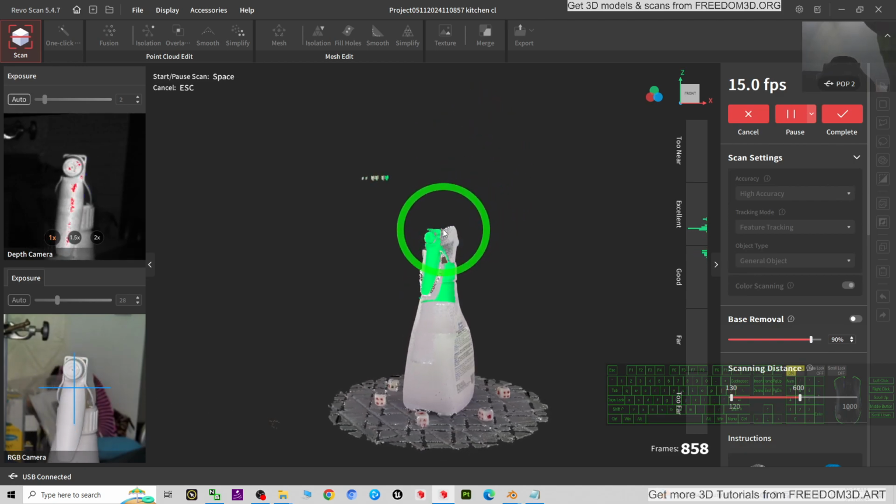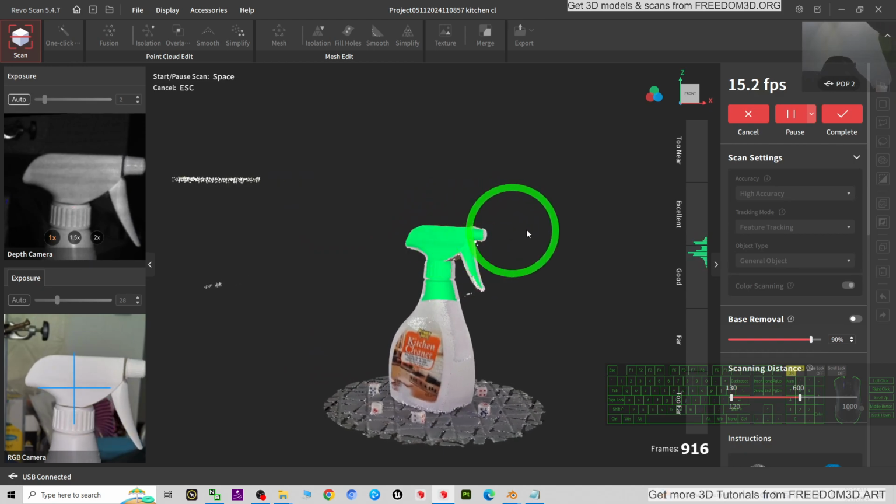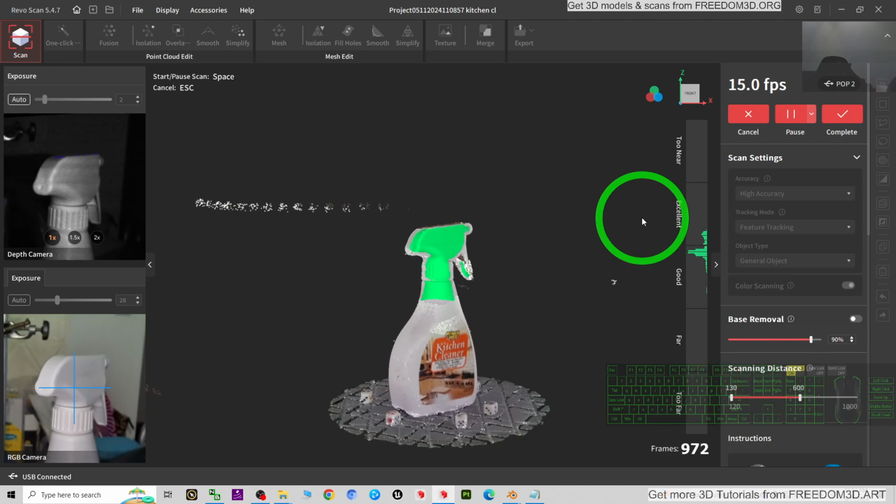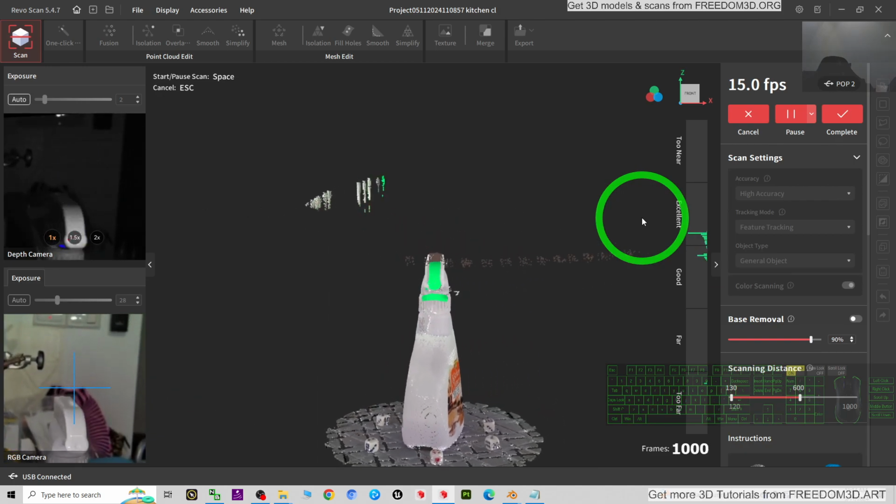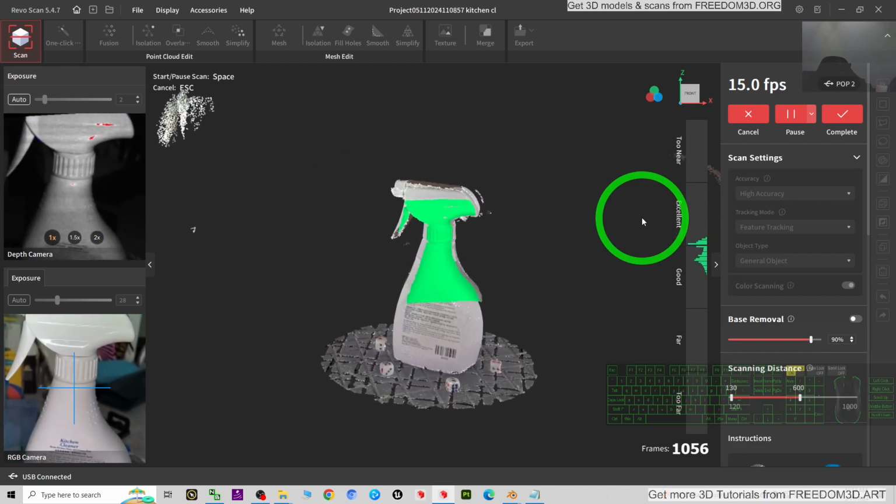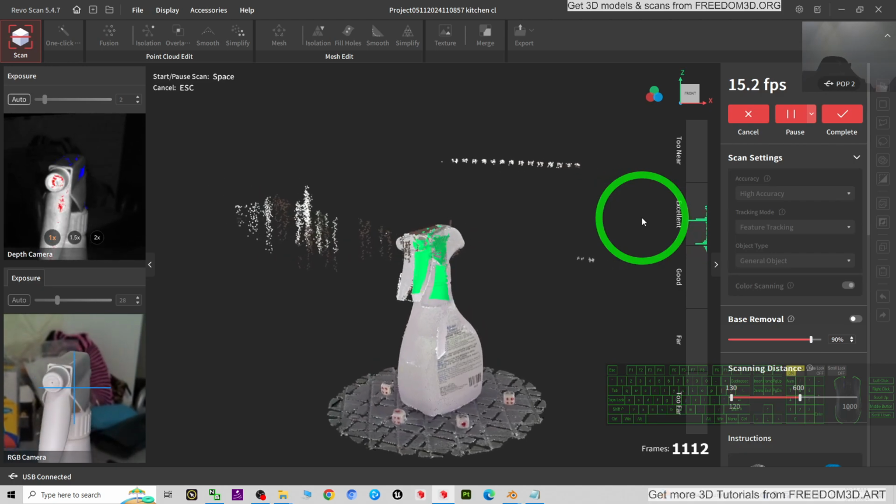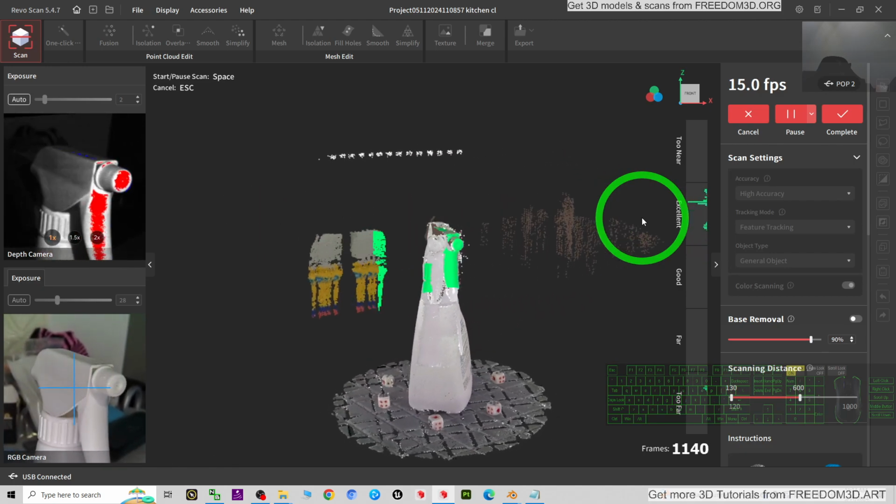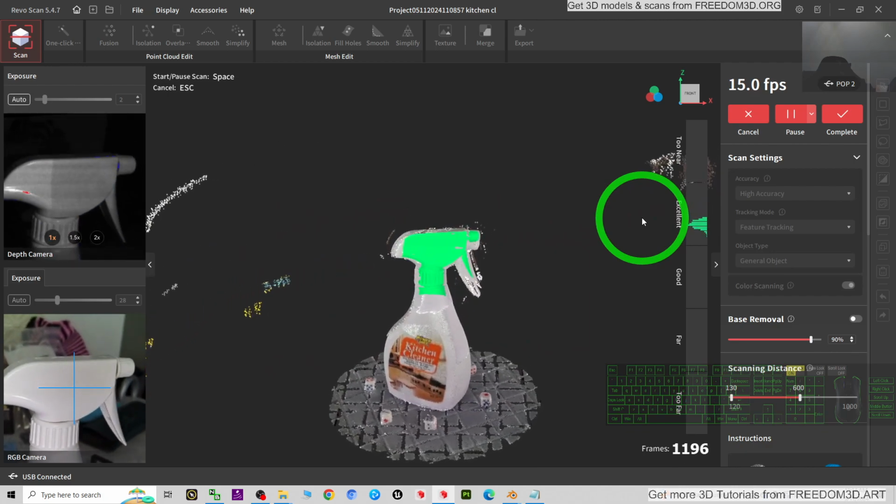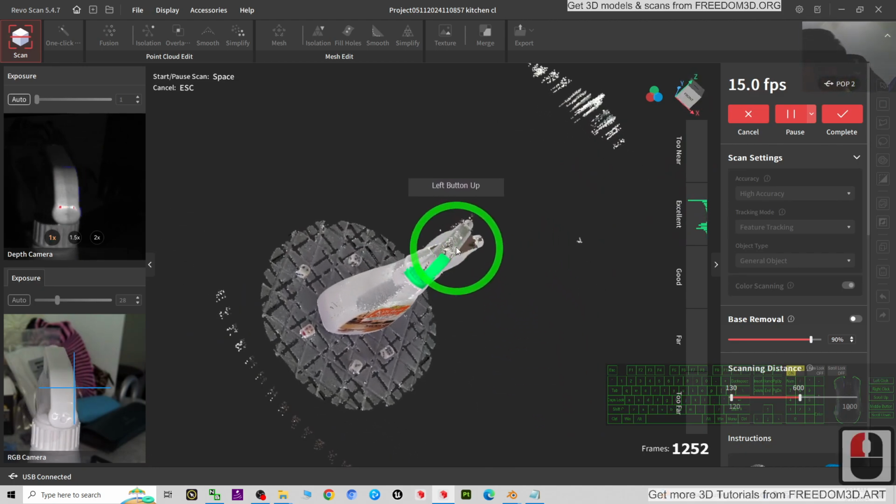Now you can see the top is unable to scan, so I'm going to move my camera up also. And just look at the top here.